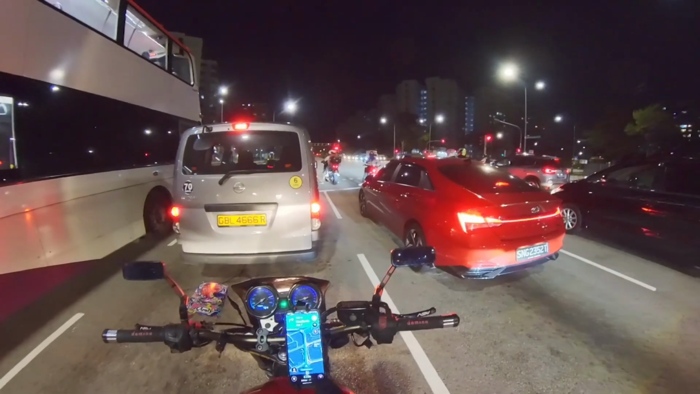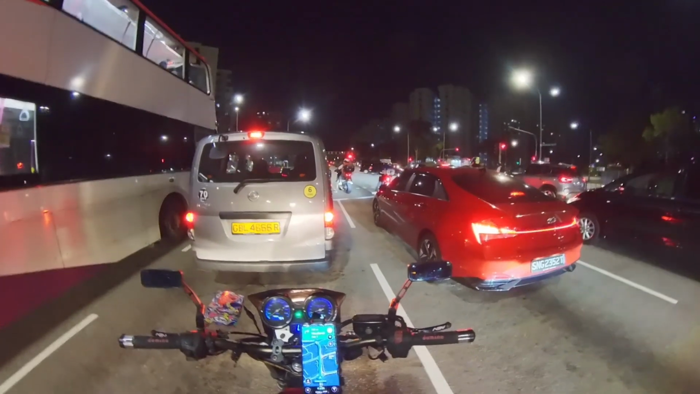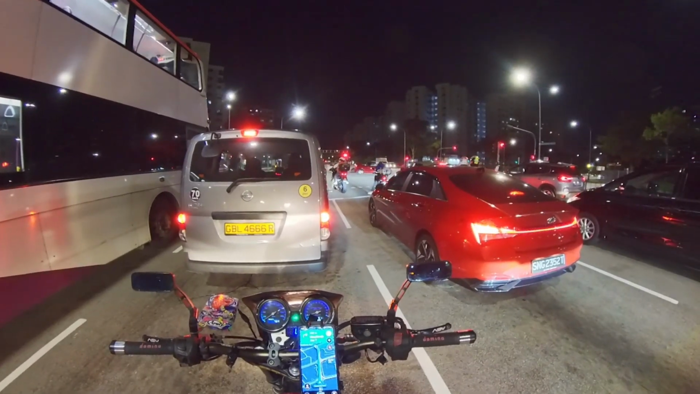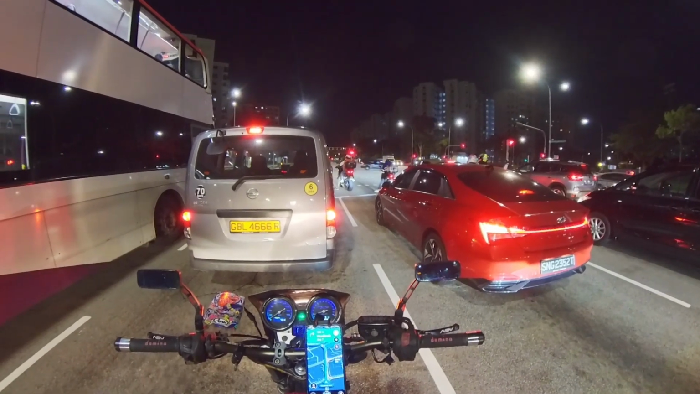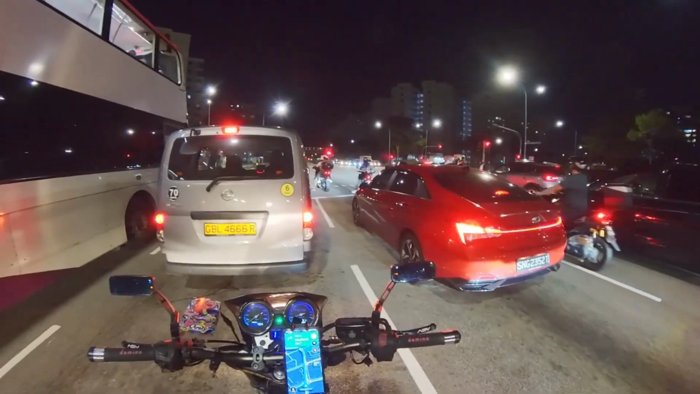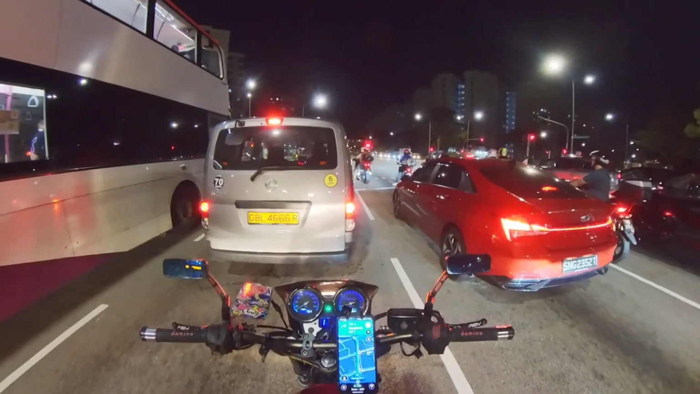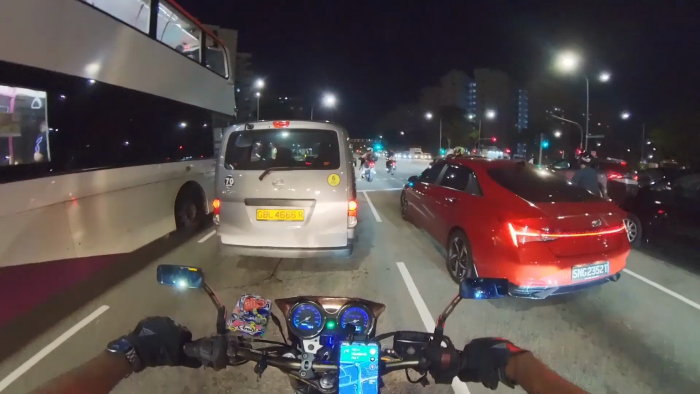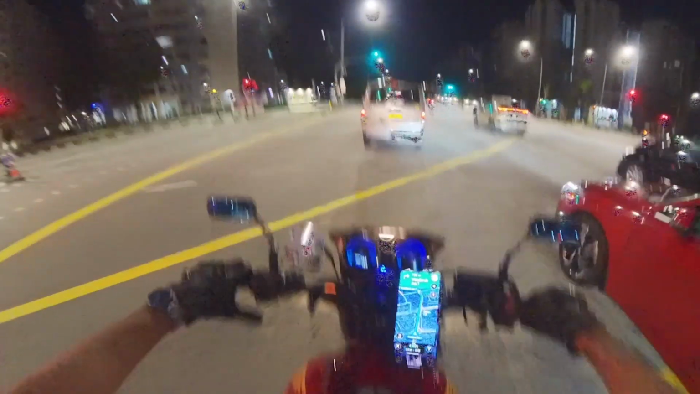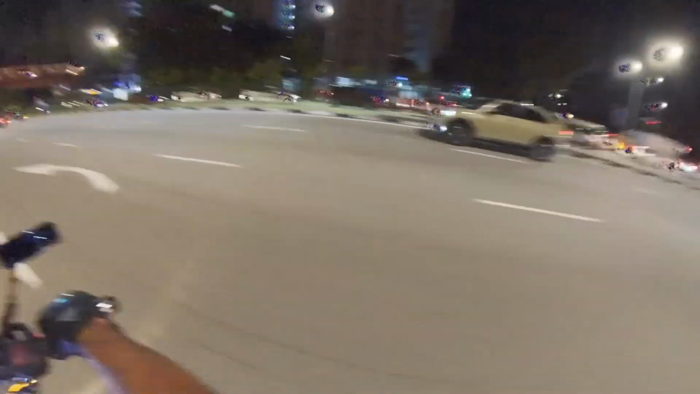Interesting fact, I want to get a Tracer 9 GT as my class 2 bike. I'm still thinking about if I really want it, if I can really get it. The COE is very high right now, 10k, so it really depends. I like the newer models. The newer headlights are better, I believe. Okay, I need to turn left later. The Super 4 is so easy to overtake.